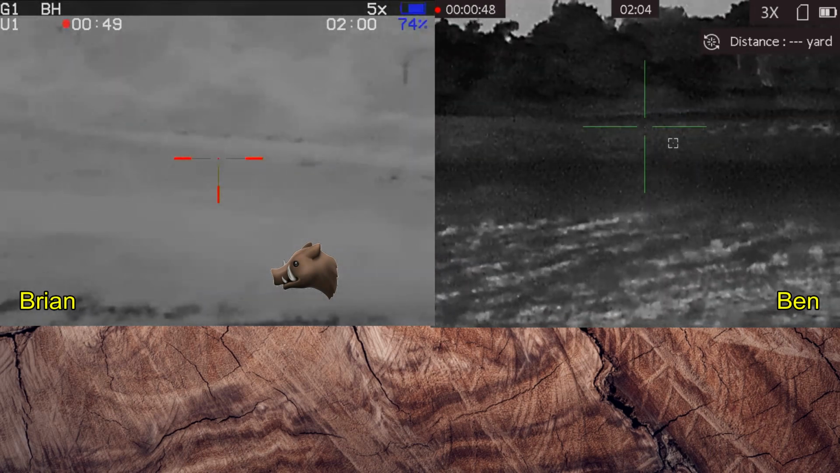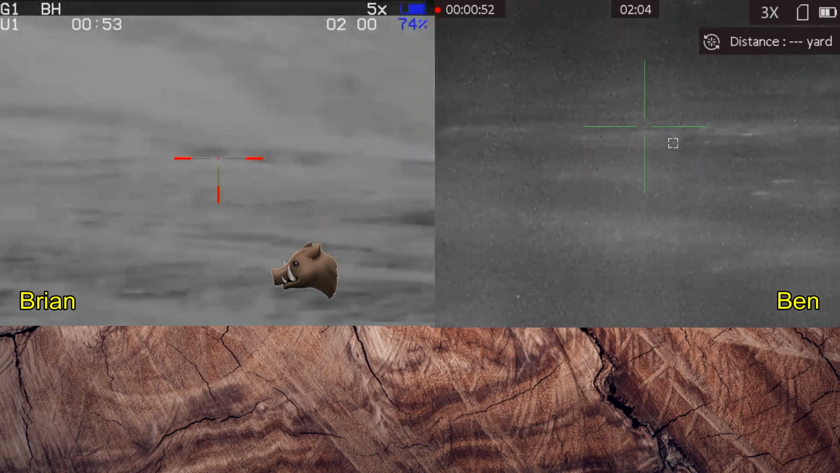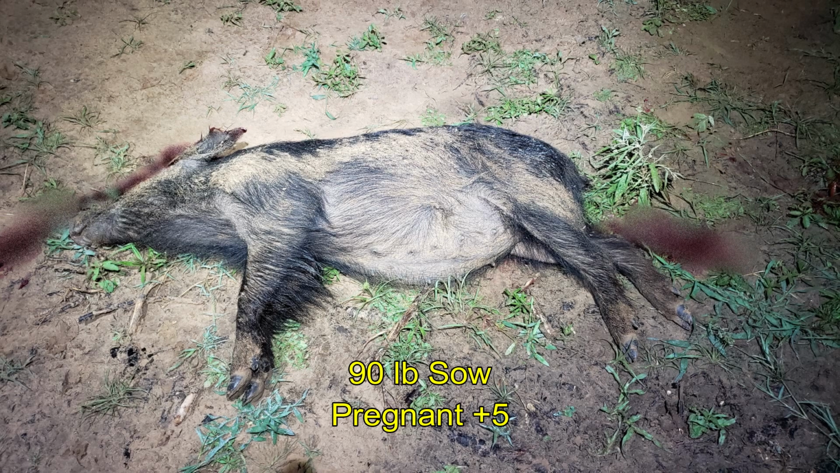This didn't go nearly as well as expected. Ben's hog is down. I'm going to finish it off here. My opening hog ran off to the left, and the big boar both apparently got off property, but we came away with a 90-pound sow, pregnant with 5 on board.